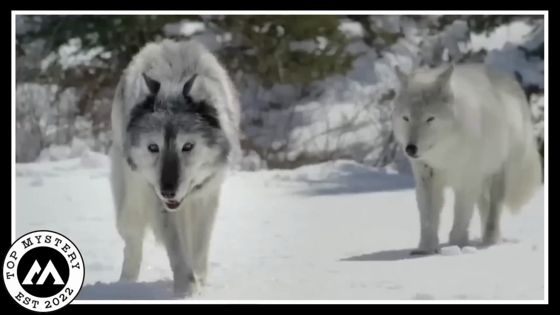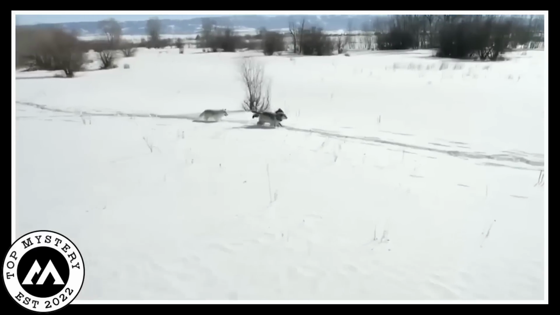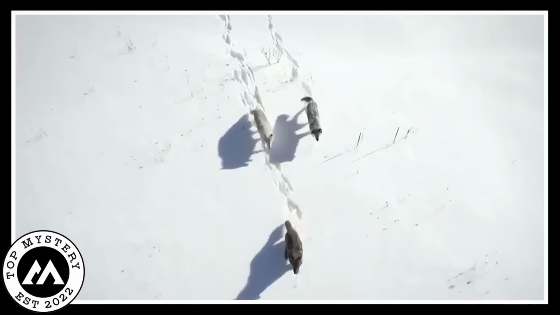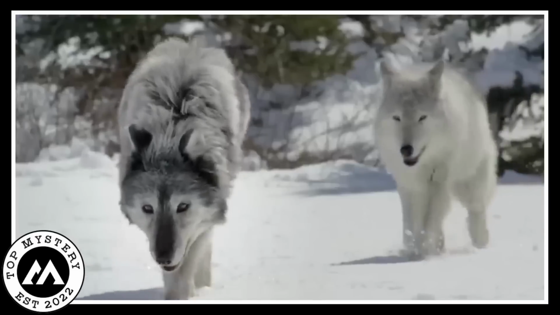Hunting dark wolf. So get this, a trail camera caught this video of a bunch of dark wolves on the lookout for grub. These wolves are like food detectives with senses 100 times sharper than ours. They can sense any critter coming from miles away.